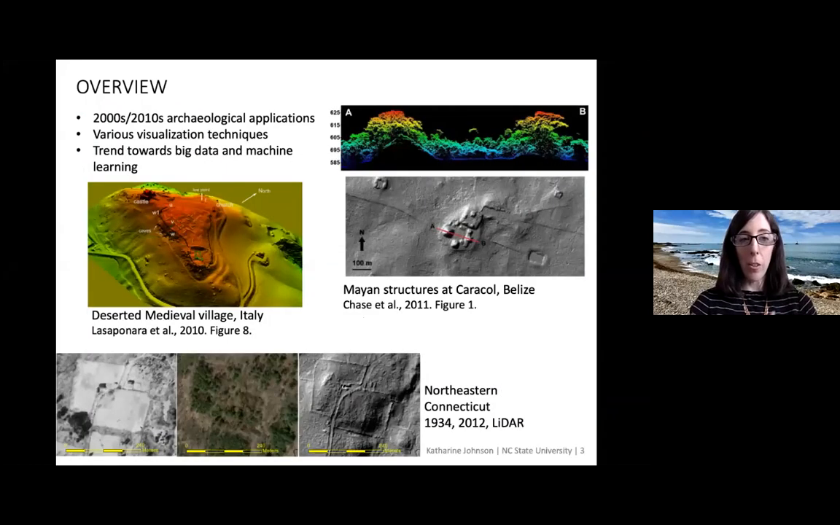But since the early 2000s, it's been used in archaeology. There have been various case studies all over the world, and some even in New England. Some notable ones have been in Cambodia, South America. Some of the examples here are Mayan temples and structures in Belize, a deserted medieval village in Italy, and then in our very own backyard in New England, an abandoned farmstead in northeastern Connecticut.